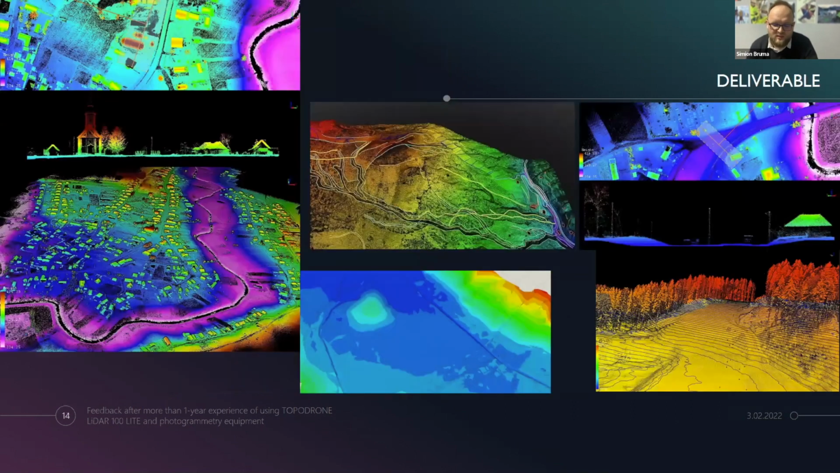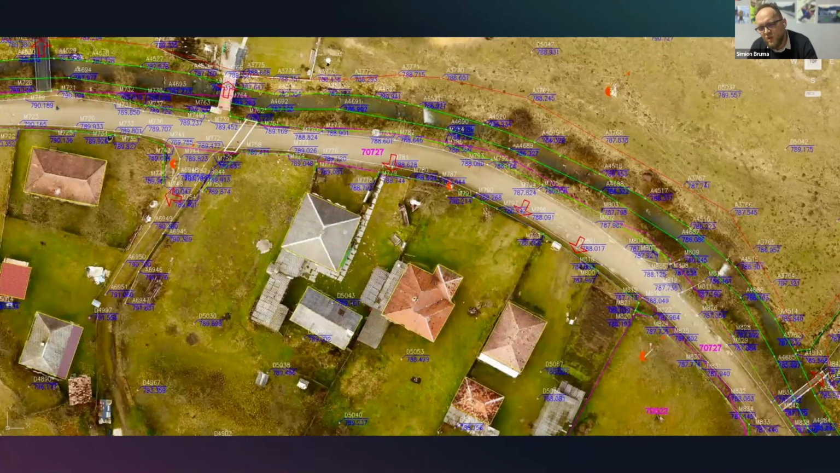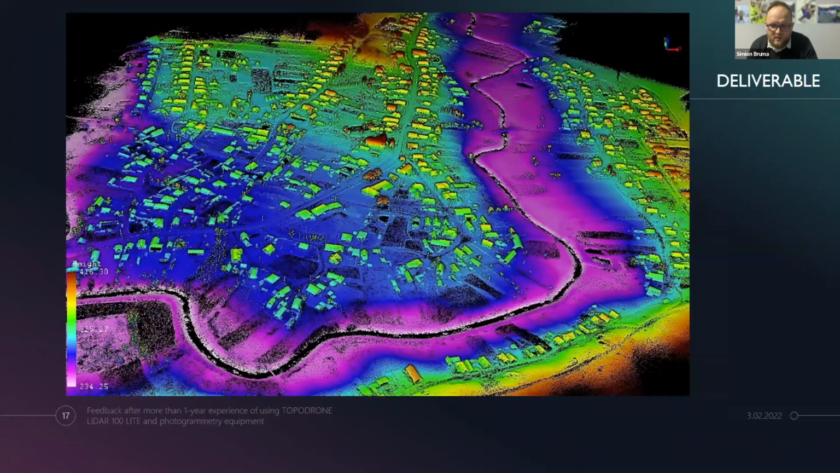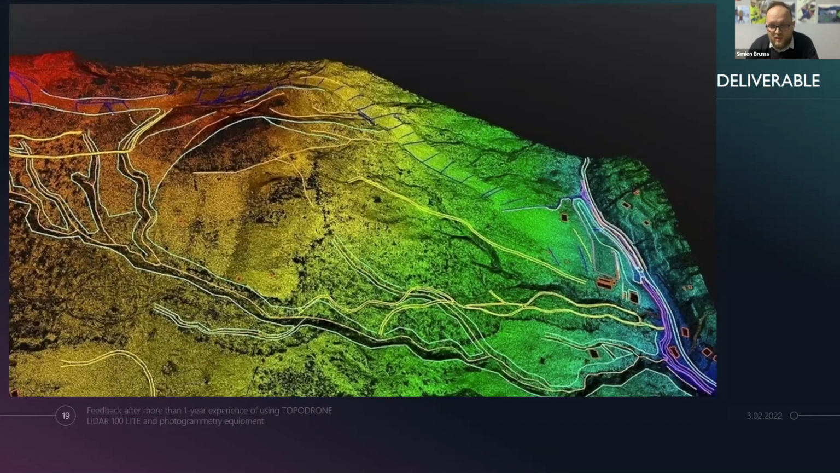In the next slide, I want to present some deliverables our company makes for our clients. Here we have a topographic map done with a traditional method, with an orthophoto plan behind it, and we also combine it with LiDAR. Here you see a small village in Romania, and we received very good data. And here, it's a ski resort. Next slide you see.